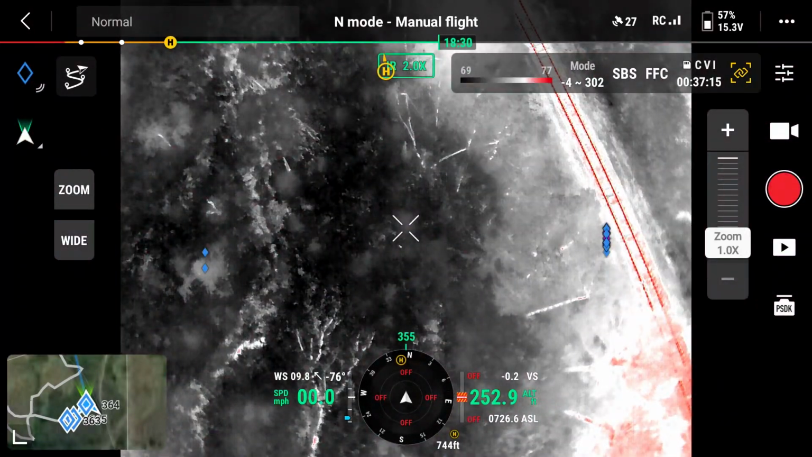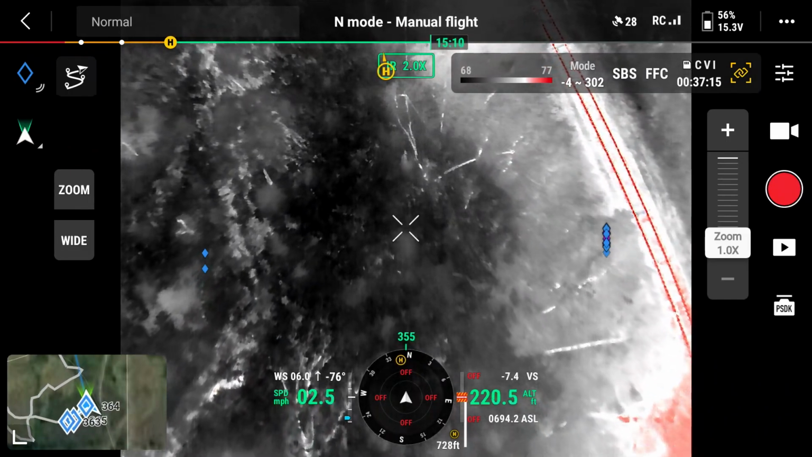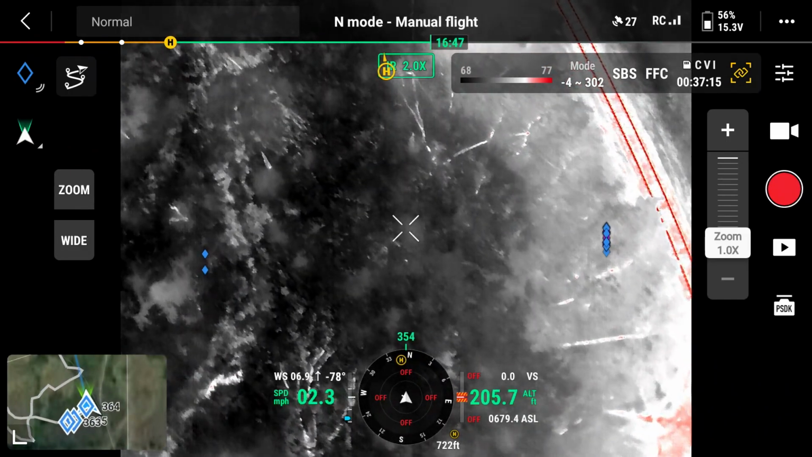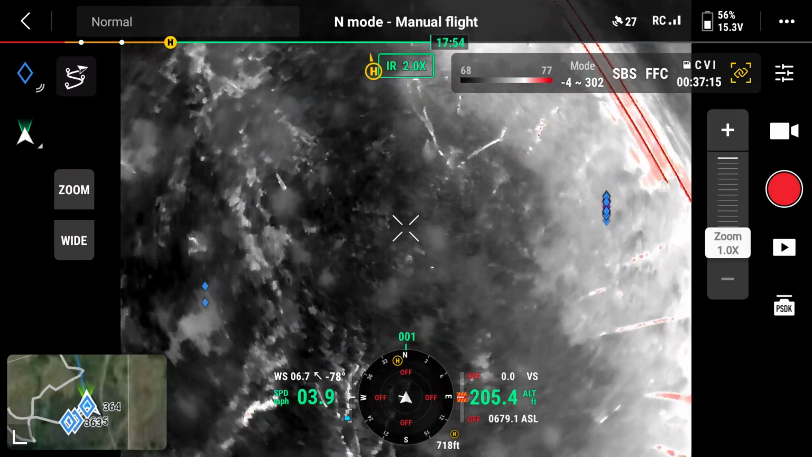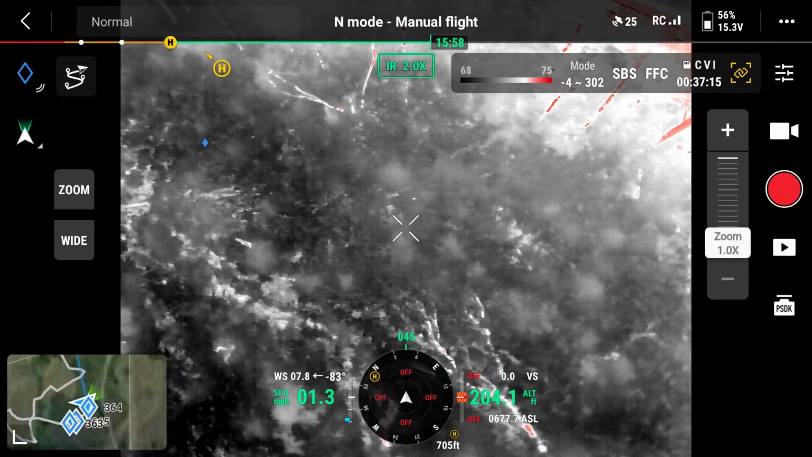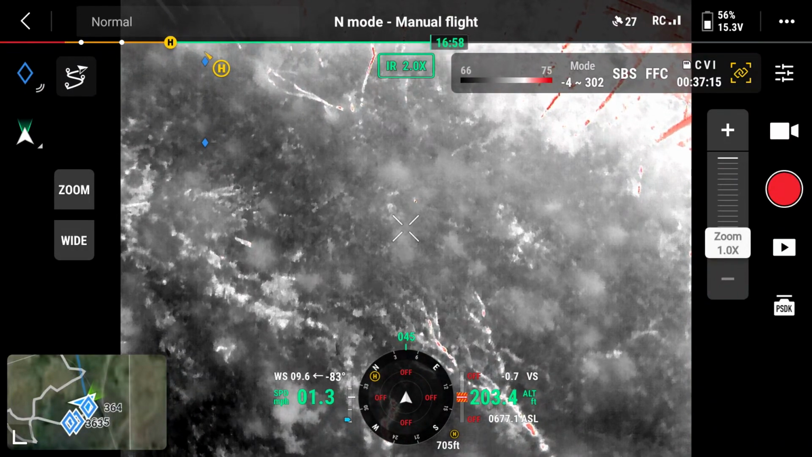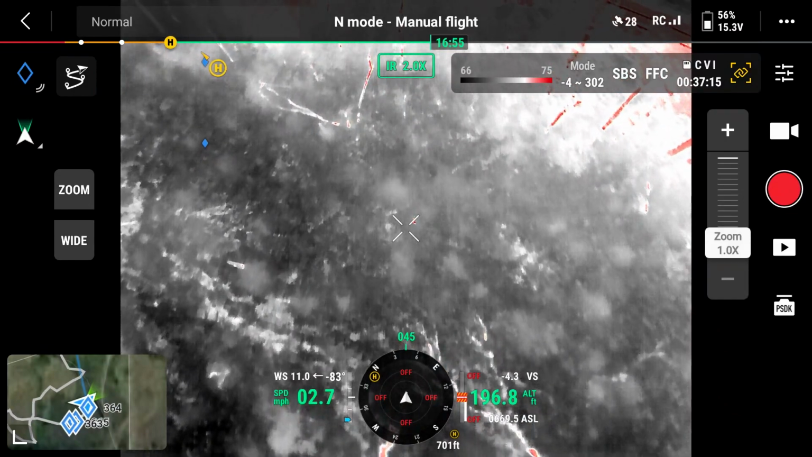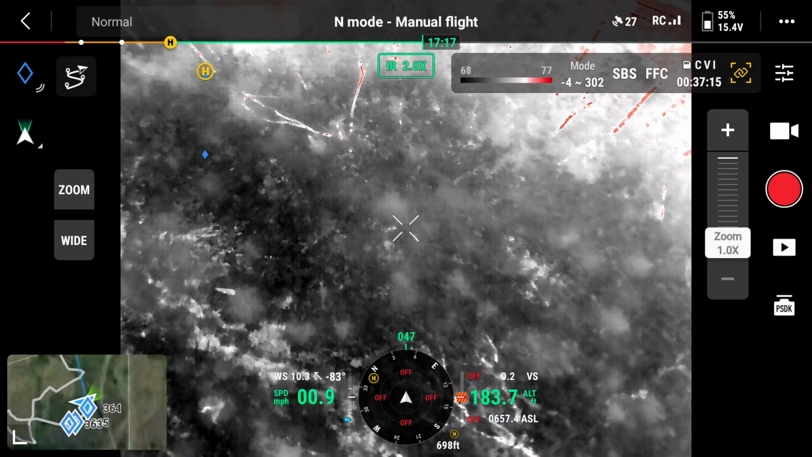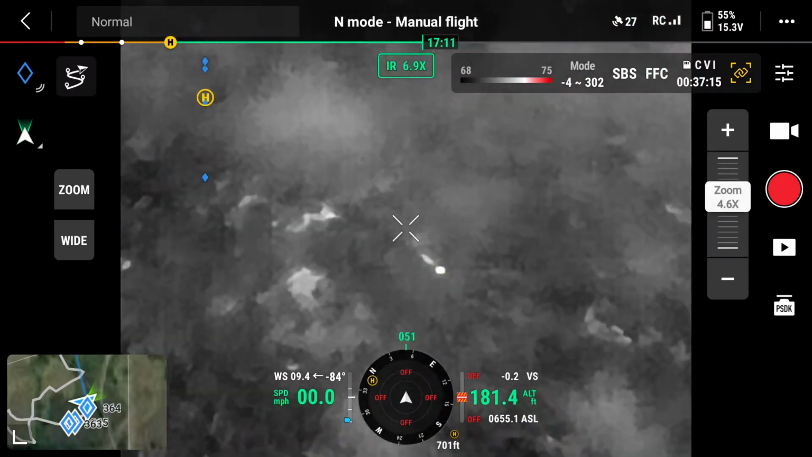Just want to show you what it looks like at the various heights, and also maybe try to optimize the light angle for the pitch, and see if we can come up with how best to use it in the field to speed up the process. Again, I think the performance is adequate for what we're doing with it.